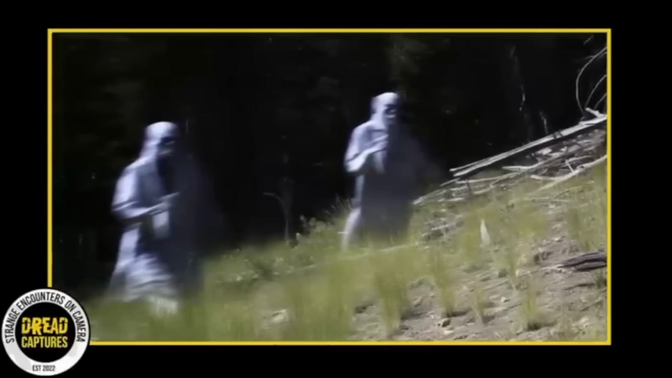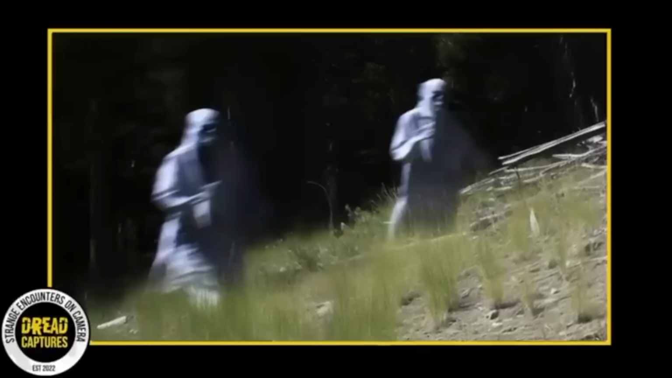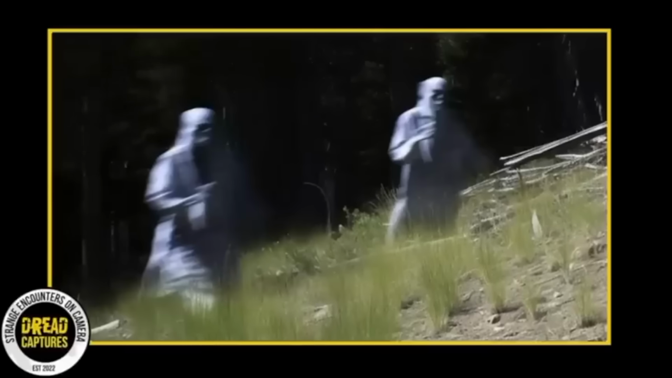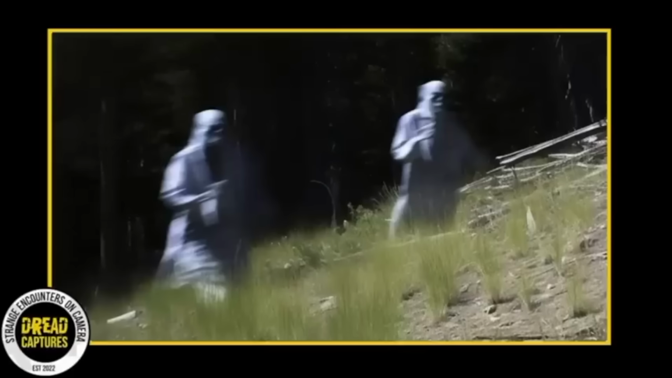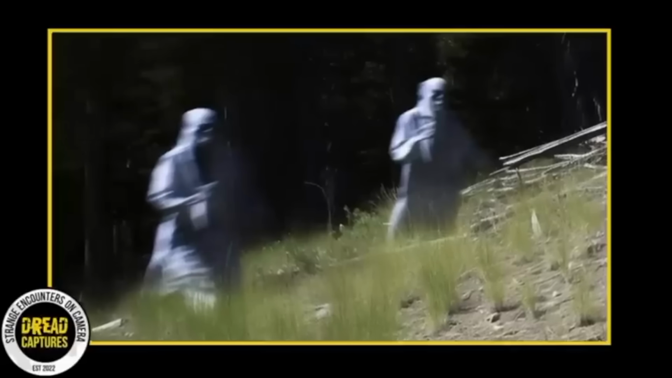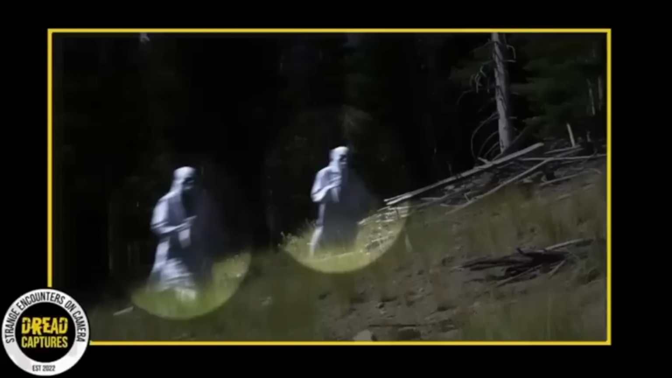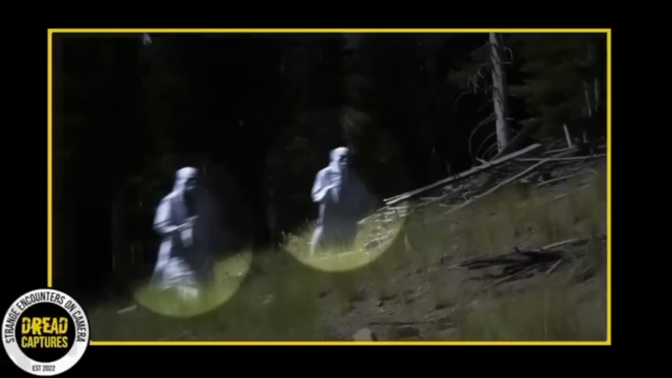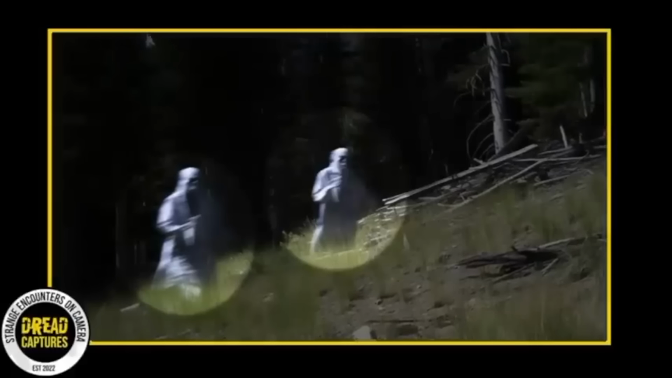I've attached the photo for your review. I am at a loss for what these apparitions could be. As I mentioned, there were no other people in the vicinity that day, and the stillness of the forest was obvious. It's as if the camera lens pierced through a veil to another dimension, capturing inhabitants unaware of my presence. This photo has left me with more questions than answers and a newfound respect for the secrets the forest keeps. I would be honored if you considered featuring my photograph on Dread Captures. Perhaps your viewers might shed some light on this mystery. Warm regards, Patricia.